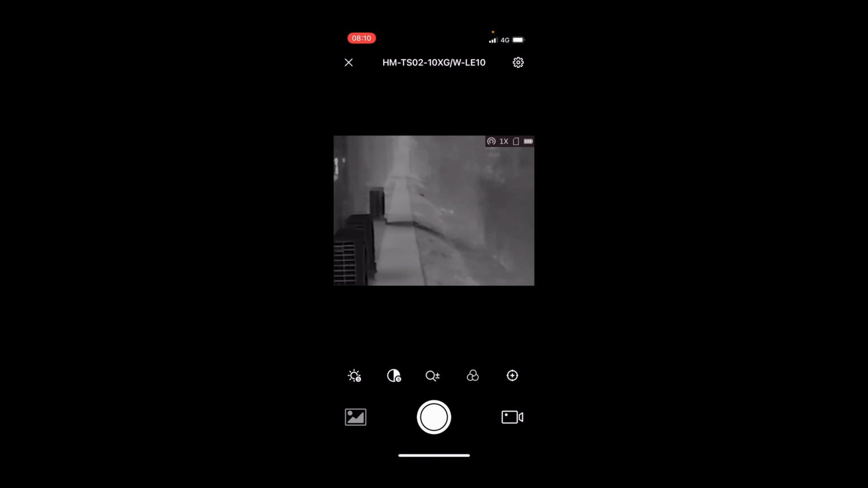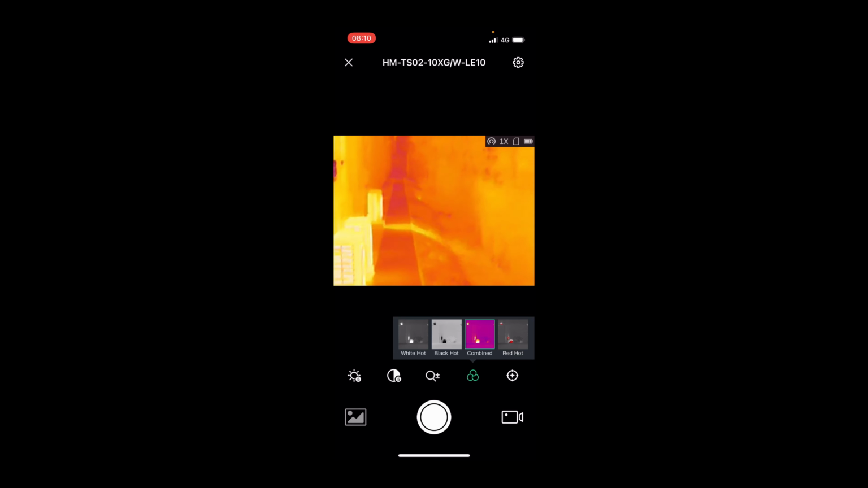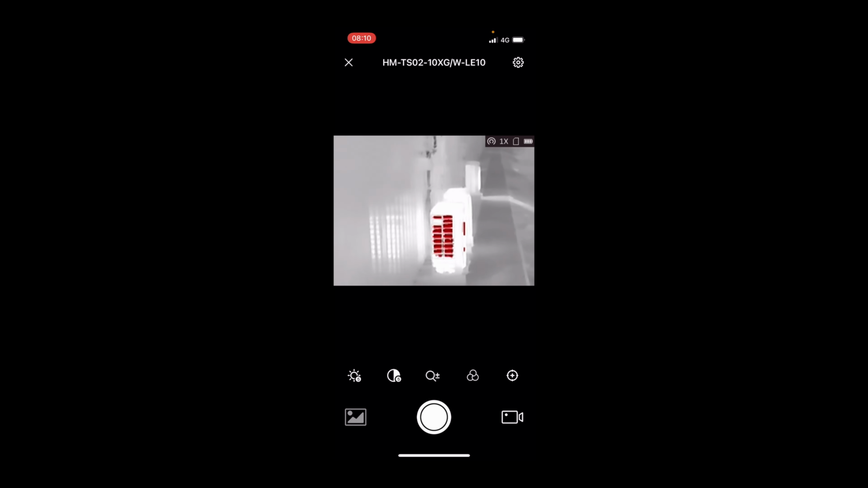So you've got all of this. You can see only the high temperature stuff reports when you put it into that level of darkness. But you can adjust it as per necessary to help you with your application, all done via the app. And you can change it to different palettes, like black hot, purple hot, red hot. So you can see the aircons are hottest. Really, whatever suits your application. Everyone looks at it different ways with the palette, and again I can calibrate that now.